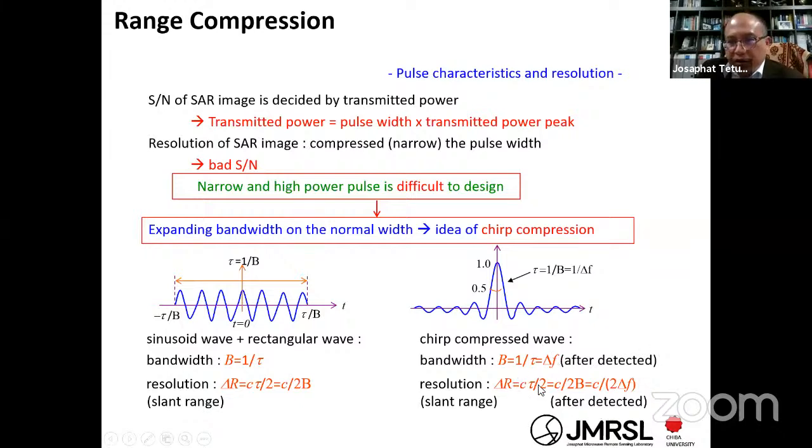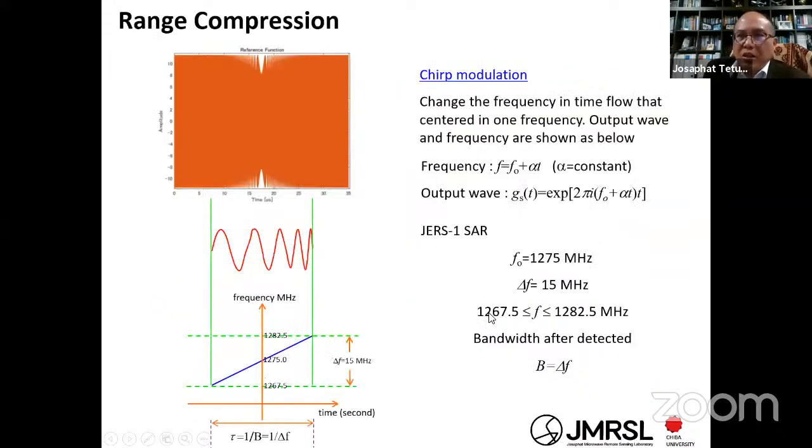By substituting this here, you can get delta r equal to c, the speed of the wave, divided by 2 delta f. If you can control delta f, increasing delta f means reducing delta r. So the concept of the chirp is, I think, an excellent idea to realize a good resolution of the synthetic aperture radar.